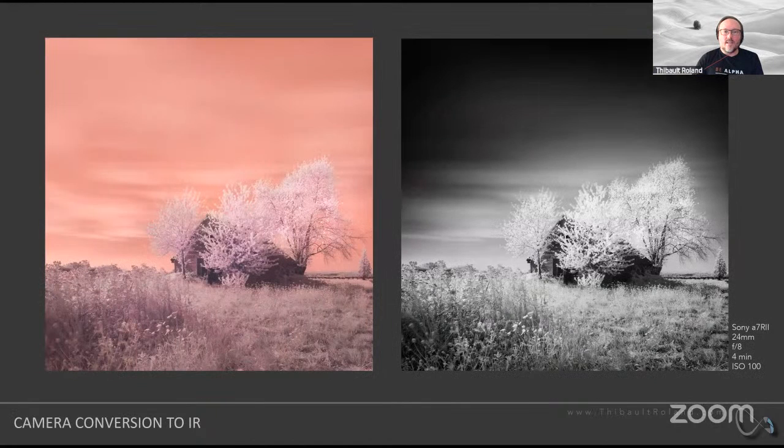Here's exactly the same location that I showed you earlier, but this time captured with my infrared camera. On the left-hand side, you have the raw picture. On the right-hand side, you have the black and white conversion of that same image. You can see how, again, you have that foliage that's really popping out and a lot of contrast in the sky, which is one thing that I didn't mention earlier also, but infrared will tend to bring out contrast in the sky, especially if you just have a little bit of wisps of clouds. It will bring out this different contrast even more.